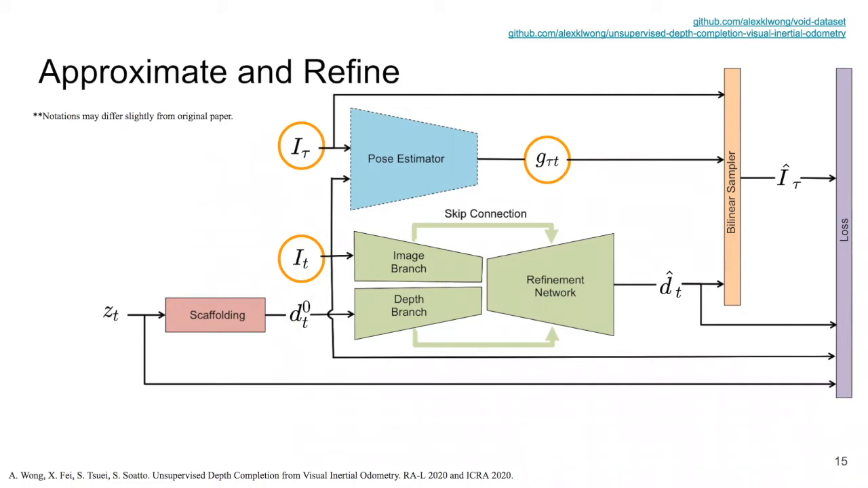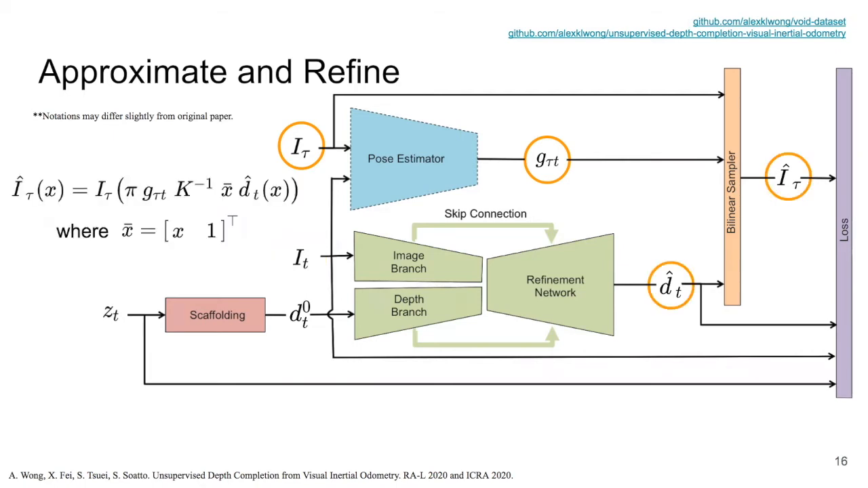And to accomplish this, we will first need to compute the relative pose g between the two frames. This can be directly obtained from a VIO system, and if the VIO system is not available, one can substitute it with a pose network that we can jointly train with the refinement network. Next, we will reconstruct the image at time t using the predicted depth and the relative pose between the two frames to yield the reconstruction I hat sub tau.